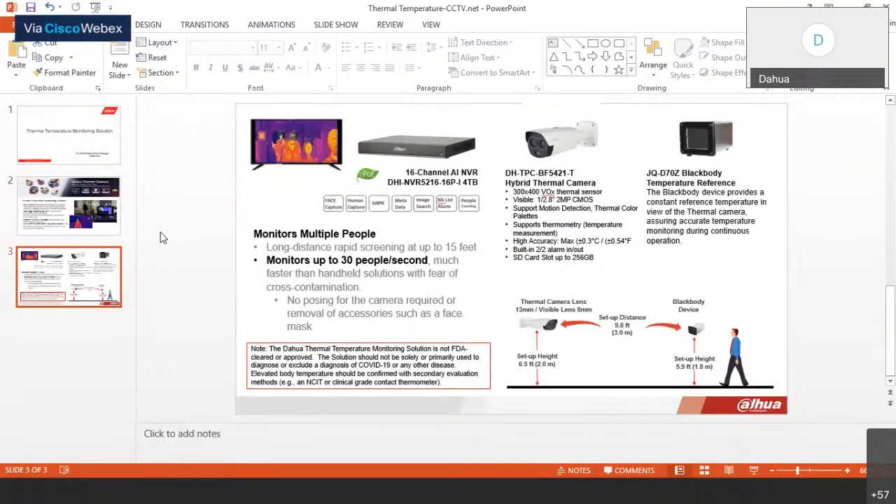Our thermal solution screens multiple people from a long distance, up to 15 feet, and it monitors up to 30 people per second, which is much faster than any handheld devices that are out there. The great part is that you do not need to stop, pose for the camera, nor remove any accessories like glasses, face masks, and any accessories.